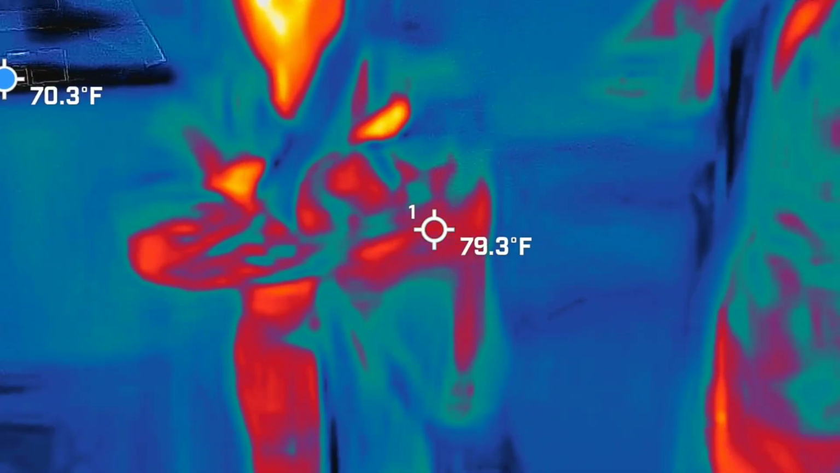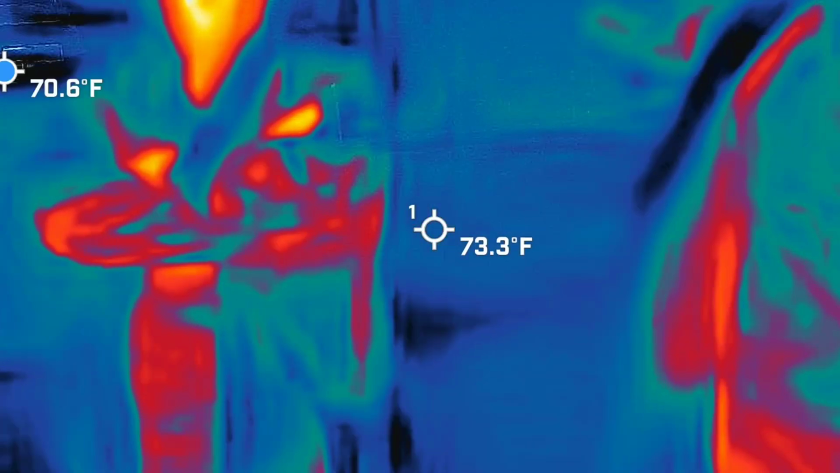By the way, if the rain gets any worse than this, we will seek shelter with the equipment out now, just so you know. This is about as much as it can take.